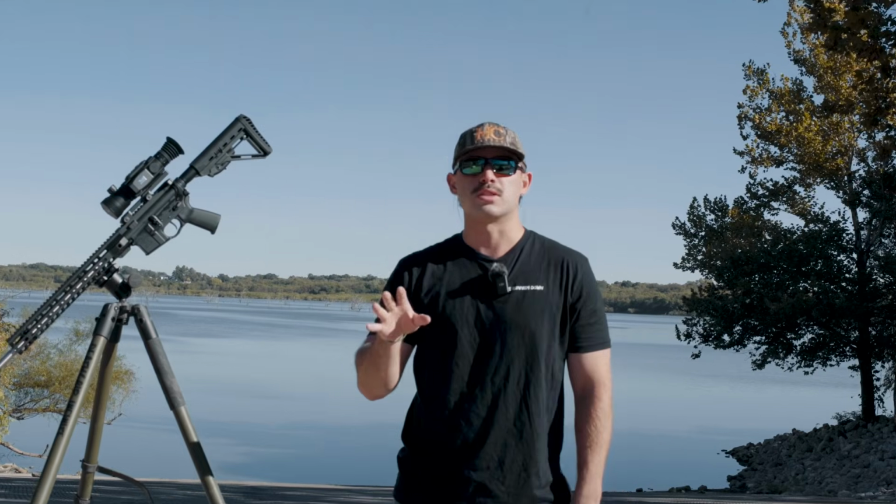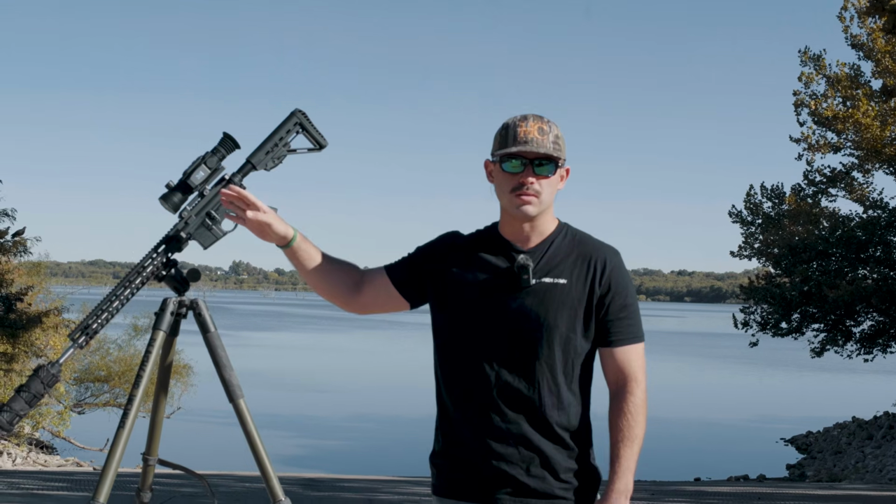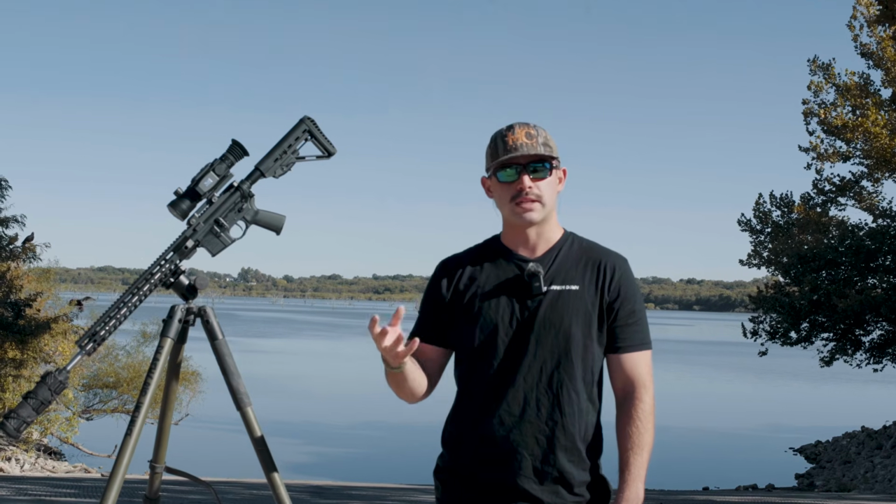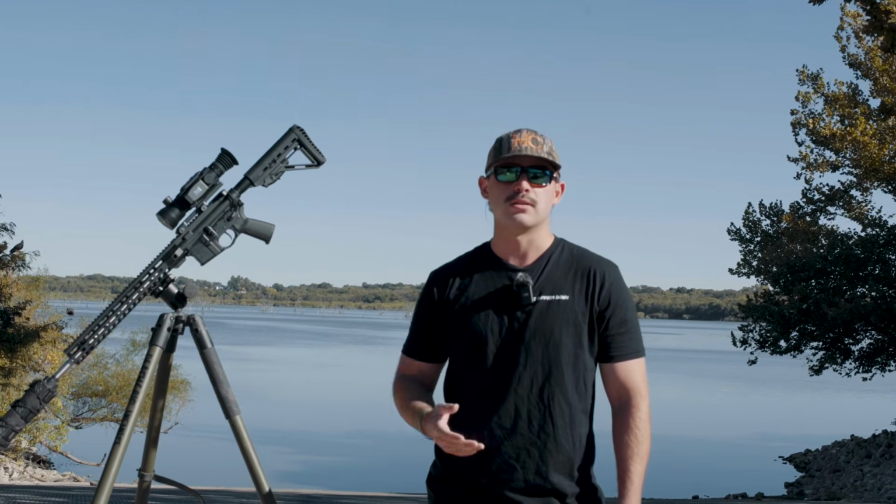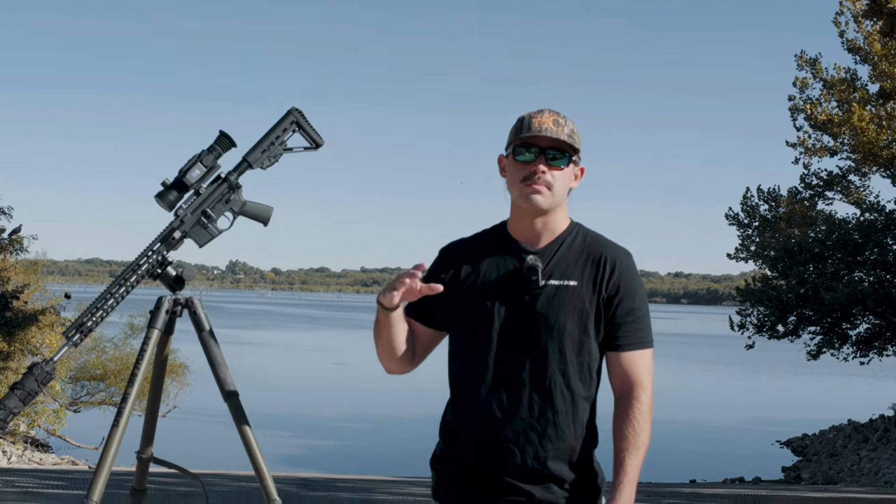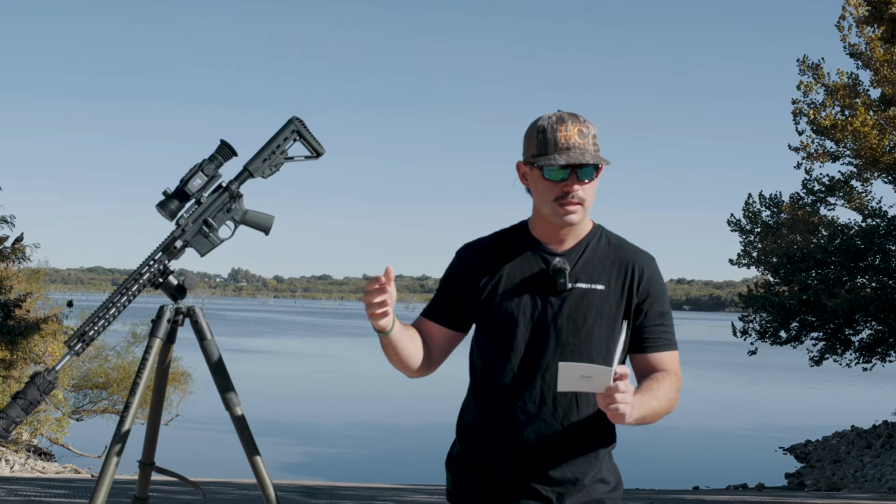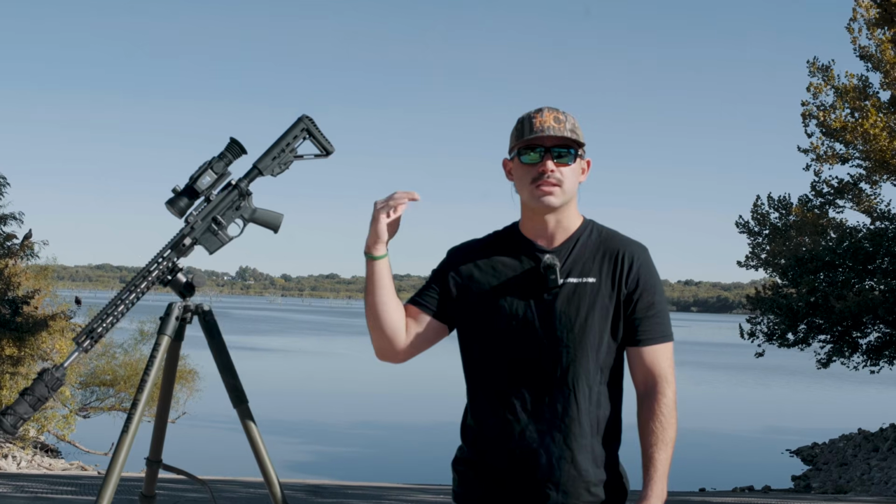Okay, so going through the specs of the scope as well. This is a 50 millimeter lens with a 640 by 512 resolution. So you are getting that higher end resolution, and you're also getting that 50 millimeter lens, so you can gather more light and see a little bit farther. Of course, when you zoom, this scope has a base magnification of 2.8 times. You can go out to 1 times, 2 times, 4 times, and 8 times.